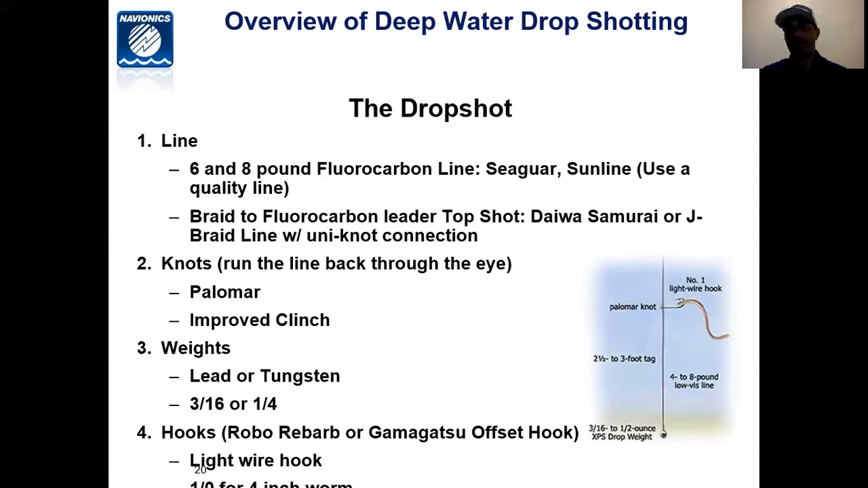I do tie a uni to uni knot connecting braided line to fluorocarbon line. The reason why I do that, 1, it saves me fluorocarbon. 2, it allows me to have more sensitivity in deeper water because braided line doesn't have any stretch. So if I'm fishing very deep water, I'm definitely going to use a braided line connected to a fluorocarbon line via a uni to uni knot. And you can Google some of this stuff to see pictures of it. The braided line has 0 stretch, so you're going to have more sensitivity. I either tie a Palomar knot or an improved clinch knot.